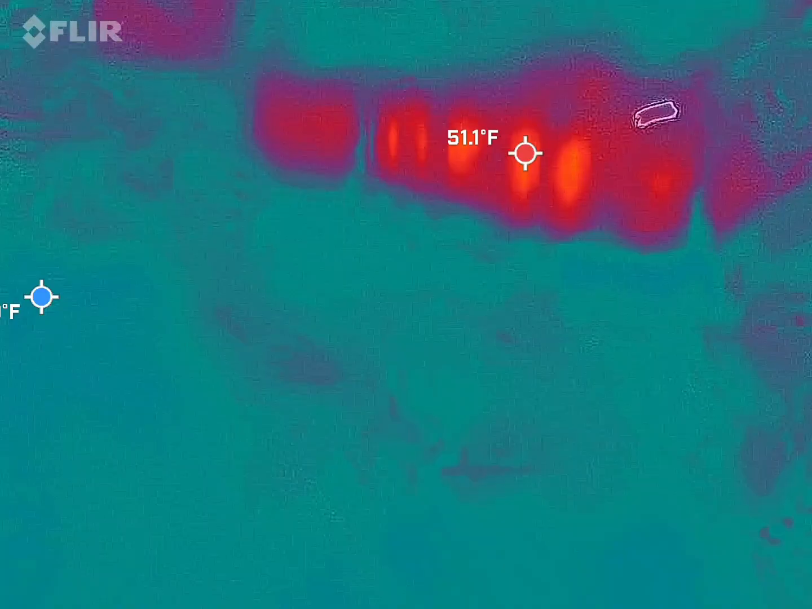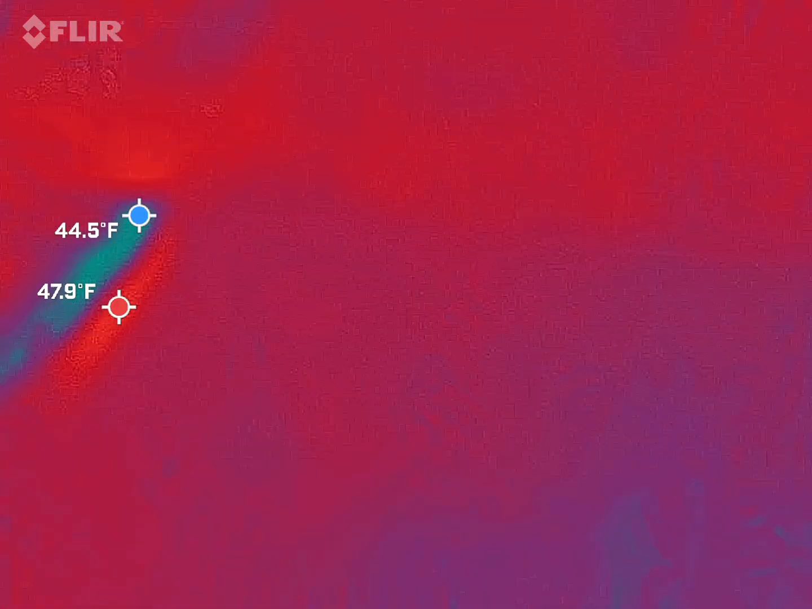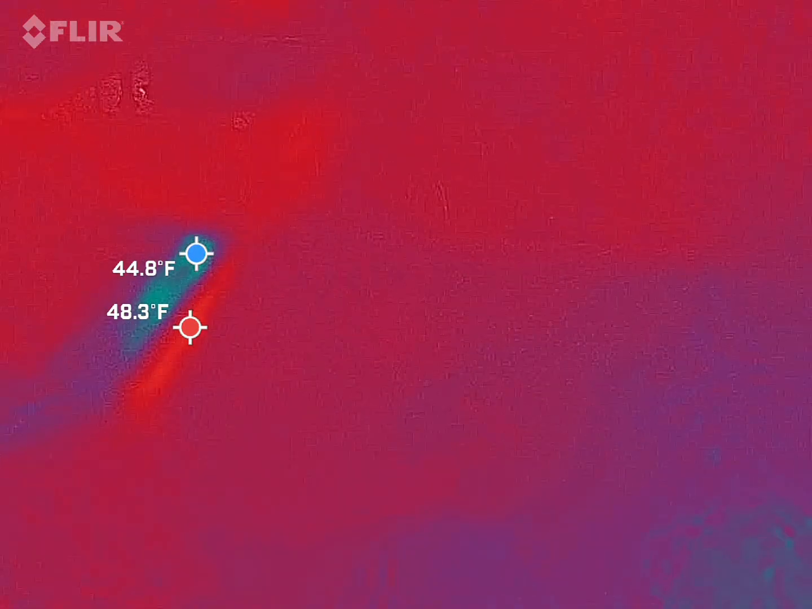We were trying to get a picture of it while it was blue. It's dropping right there where that mass grave is.